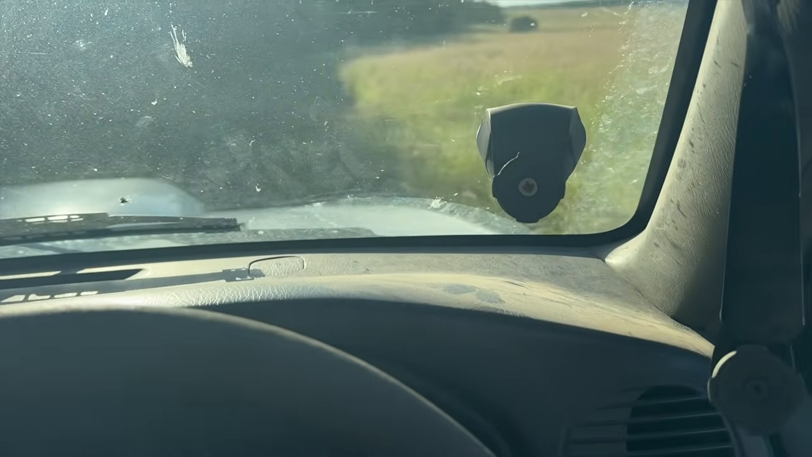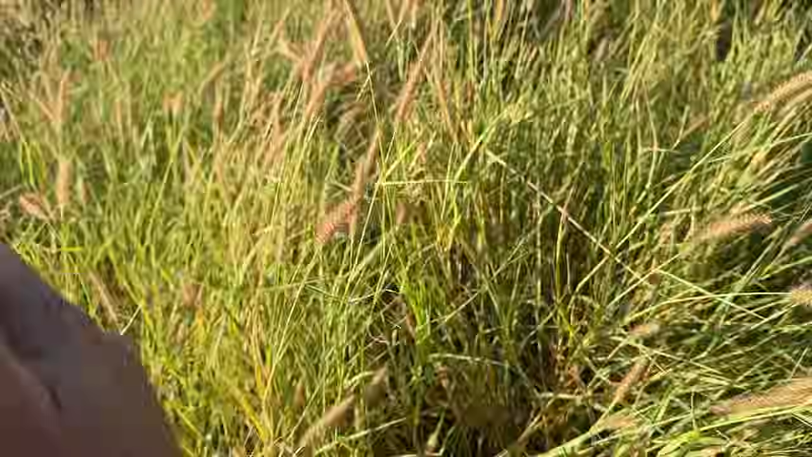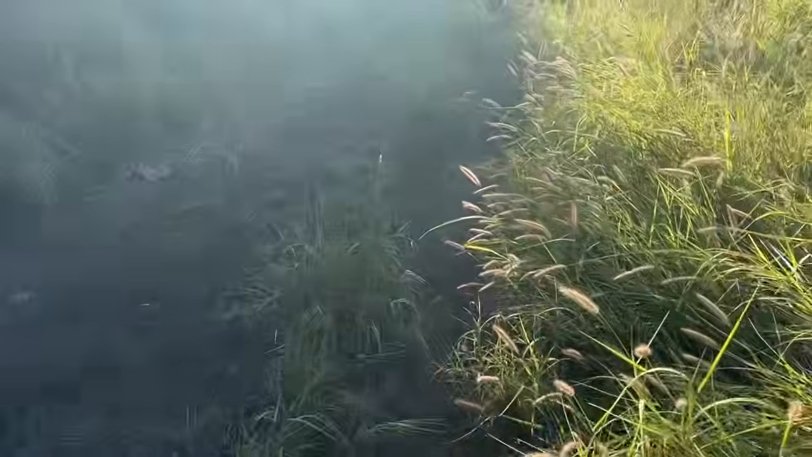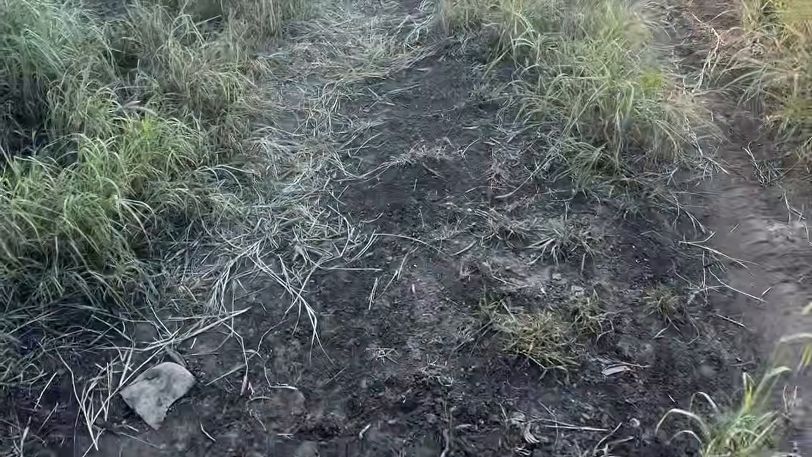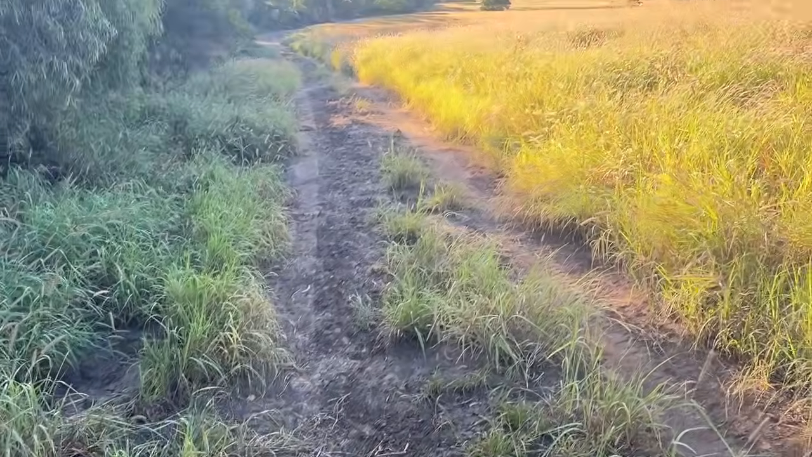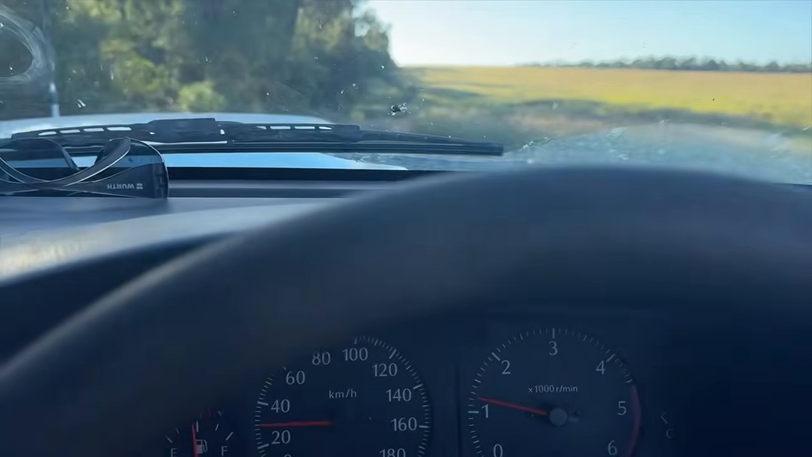No movement here, I think. All those who left it last night. We'll keep going up there. Oh, there's nothing in the middle ones there.